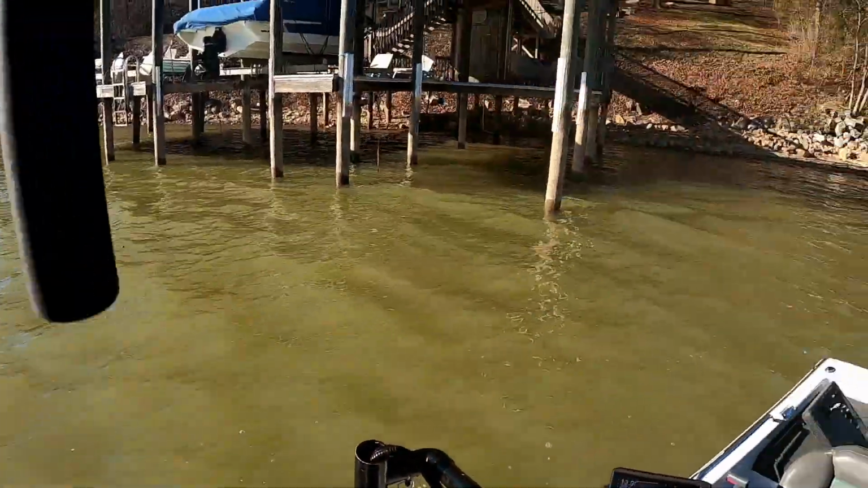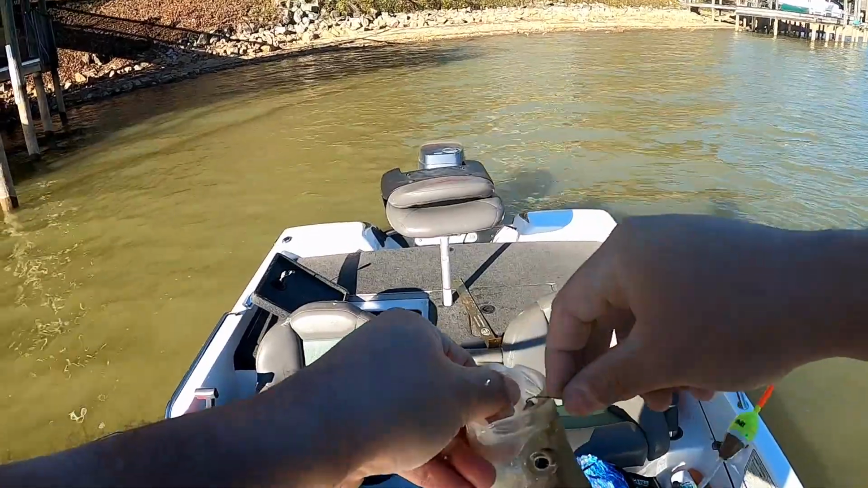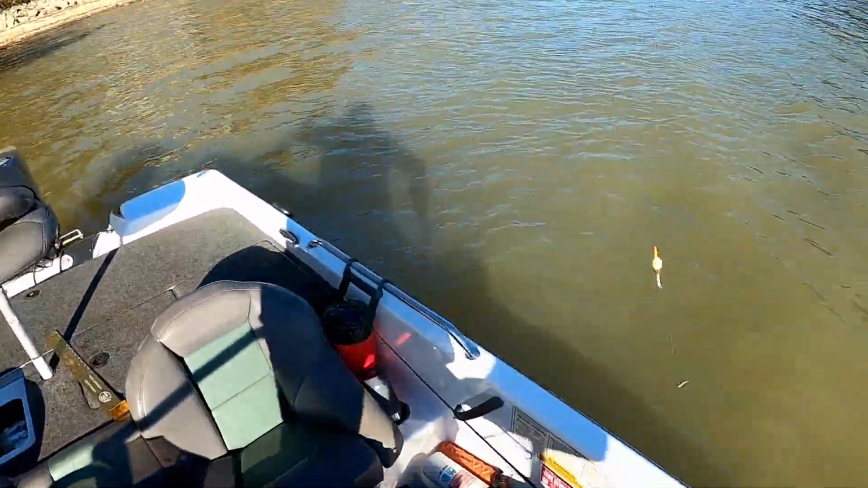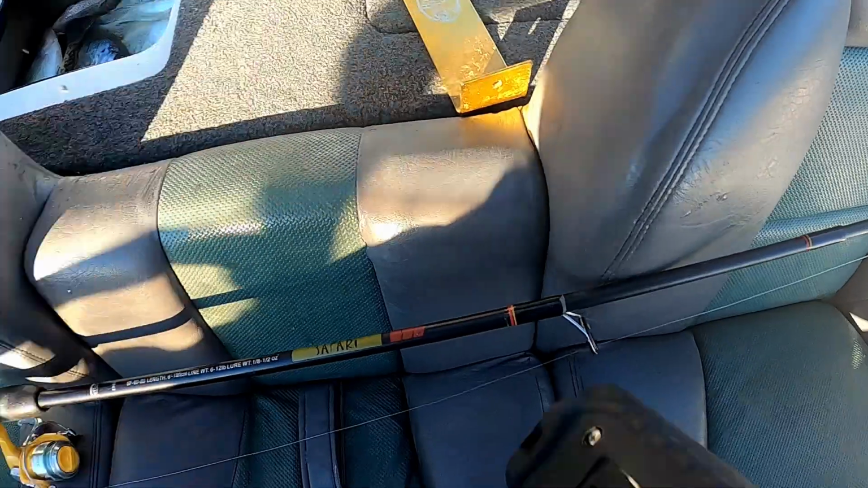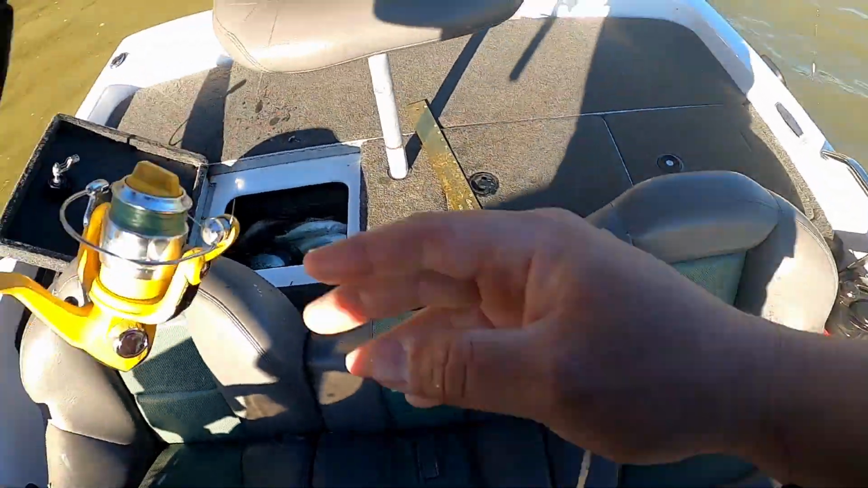Yep, that would be a keeper. These marks are good ones. There should be one more like that down there at least. Yeah, 12 inches. Just like that last one.